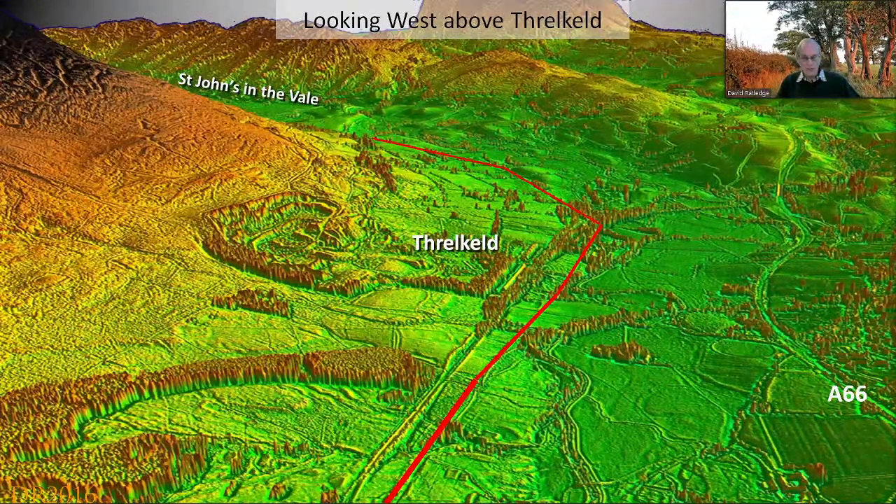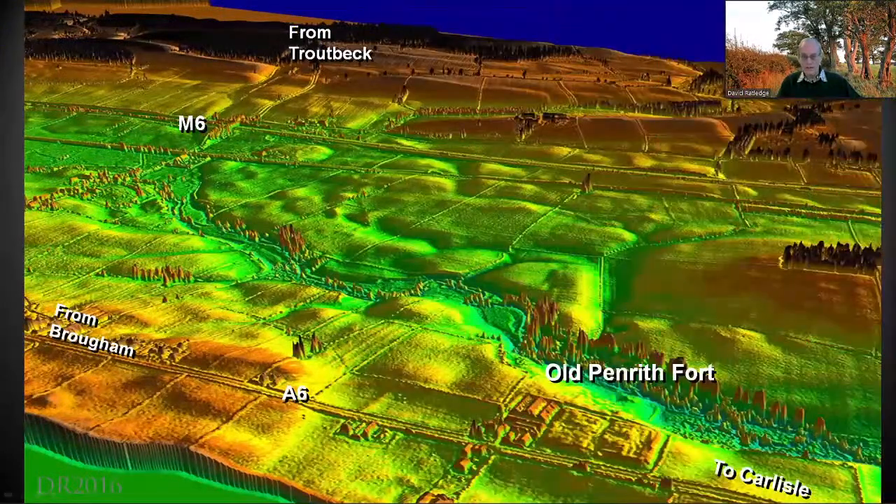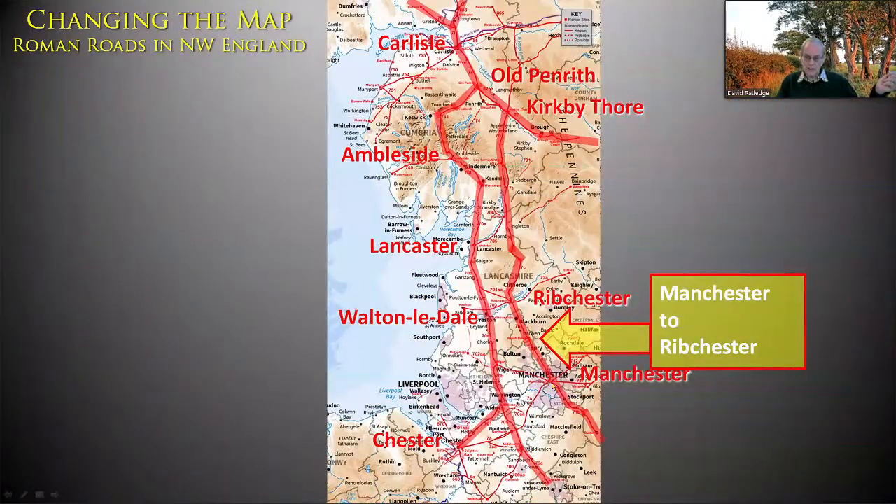The penny dropped. It wasn't a road across the North Lakes. This was a north-south road. This was a new strategic route through the Lake District. And from Troutbeck, the known road went to Old Penrith Fort, which is between Penrith and Carlisle. And there's the road coming in, a bit of a zigzag at the end, and it joins into the fort. So we've got a new strategic road all up the west side going to Old Penrith Fort and hence on to Carlisle.